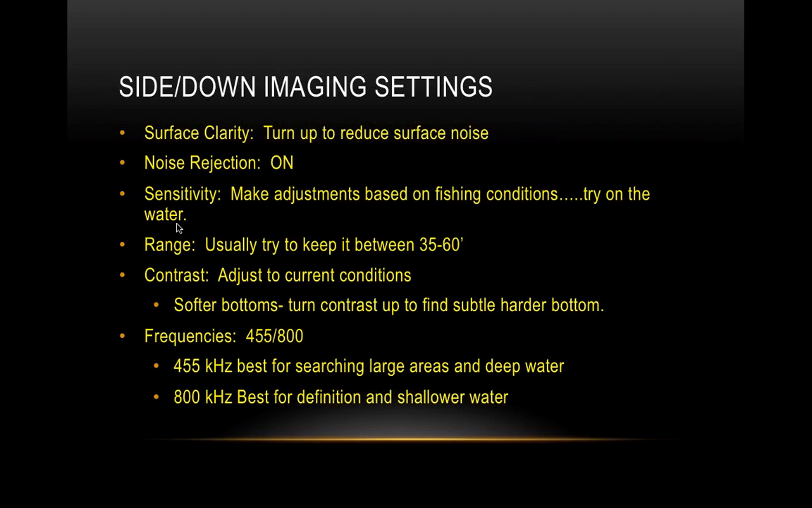You want to turn up the surface clarity so you reduce that unneeded noise. And the same thing with noise rejection. Turn that on, and that will make sure that you're not getting as much, if not any, of the electrical interference. You could have a bilge pump running, and you're getting some kind of signal from that. That'll reduce that. So it's a good idea to turn that on.